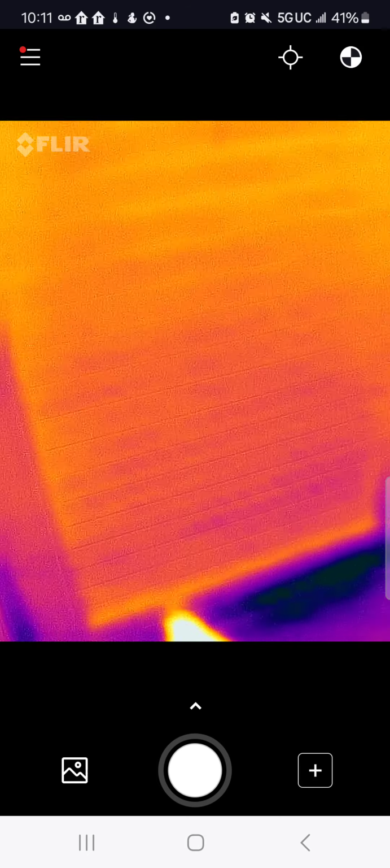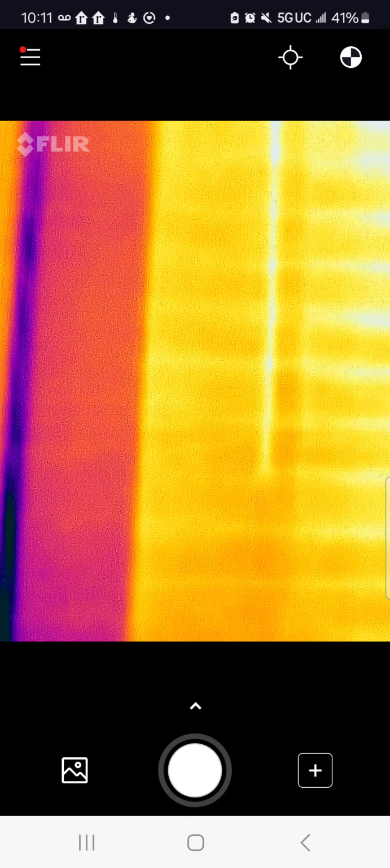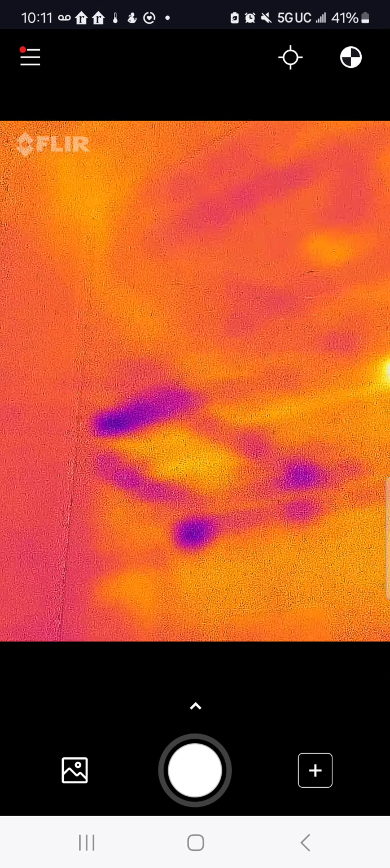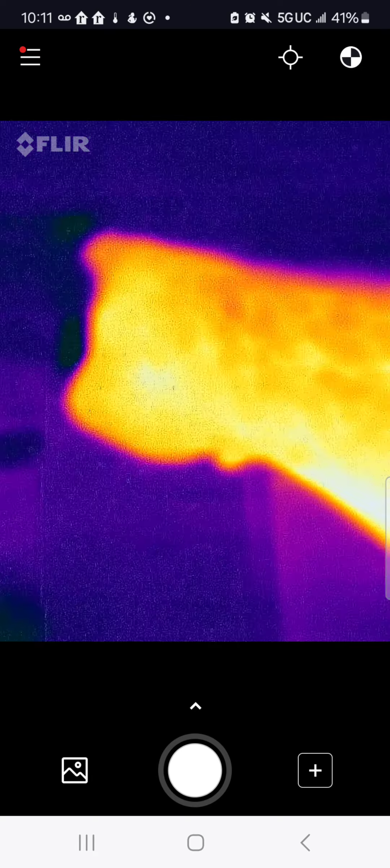But I think my focus will be on the ceiling first, and make the ceiling really insulated, and then go back to see if there are any spots in the walls that I can do as well, like this one here.